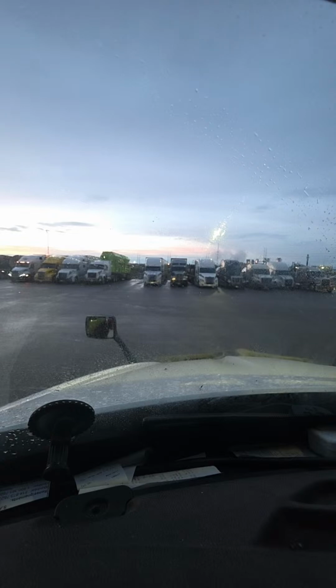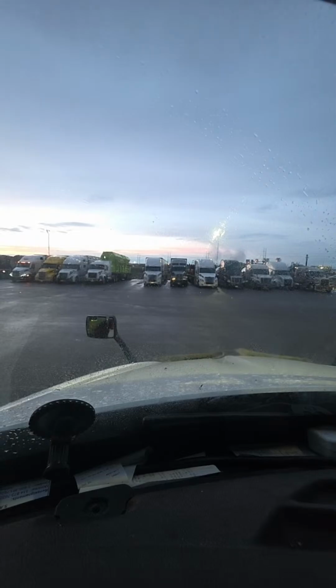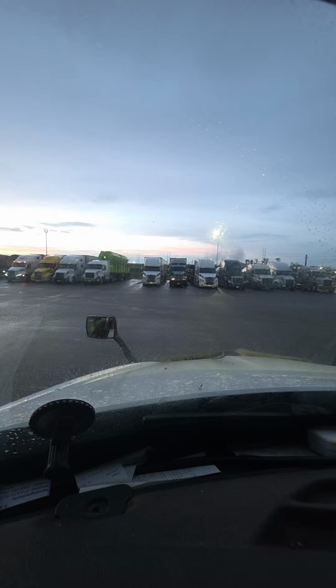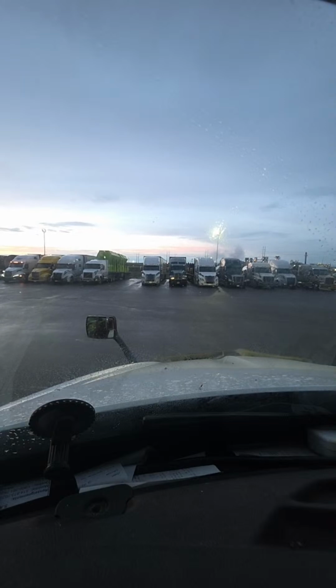I was trying to fill up my 1099 tax in USA, but I guess I forgot my 5-digit password, so I'm gonna have to find a way to do it. Again, that's stupid.